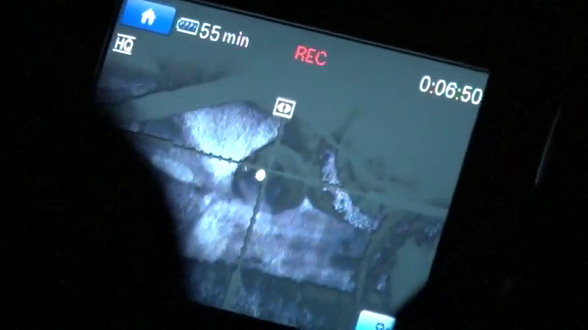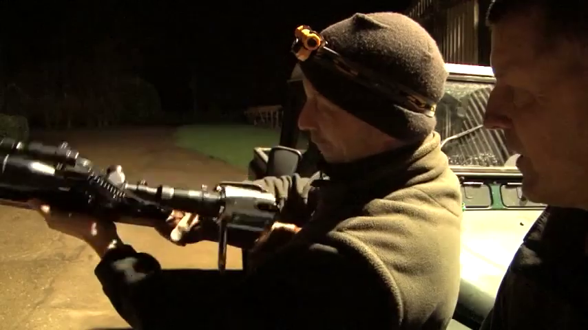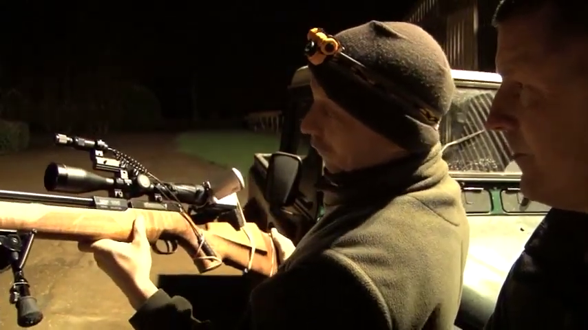It's been a successful evening's ratting, and although we thought night vision would spoil the social side of shooting, this method certainly keeps everyone involved and entertained. And remember, if you've got a simple but effective way of saving your fellow shooters a few pounds with night vision or anything else, drop me a line and we'll spread the word.